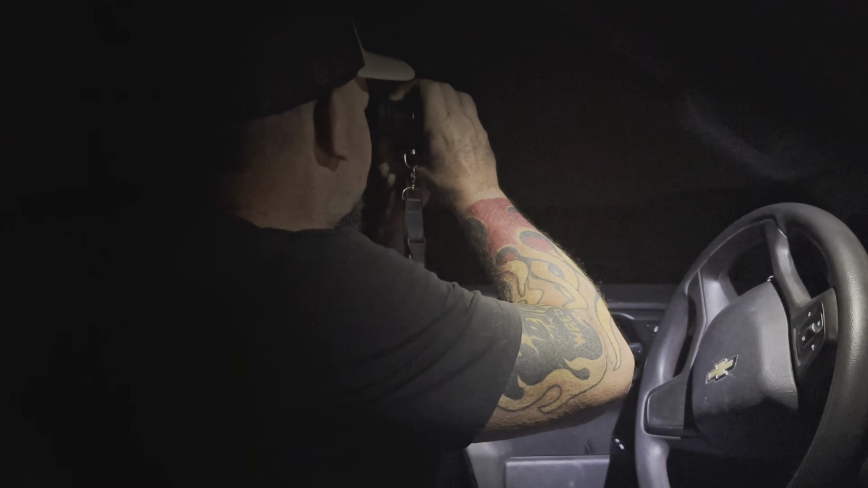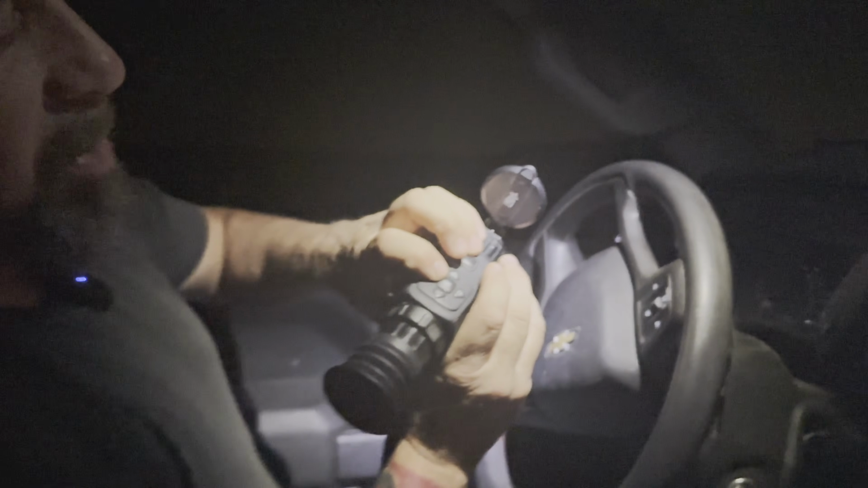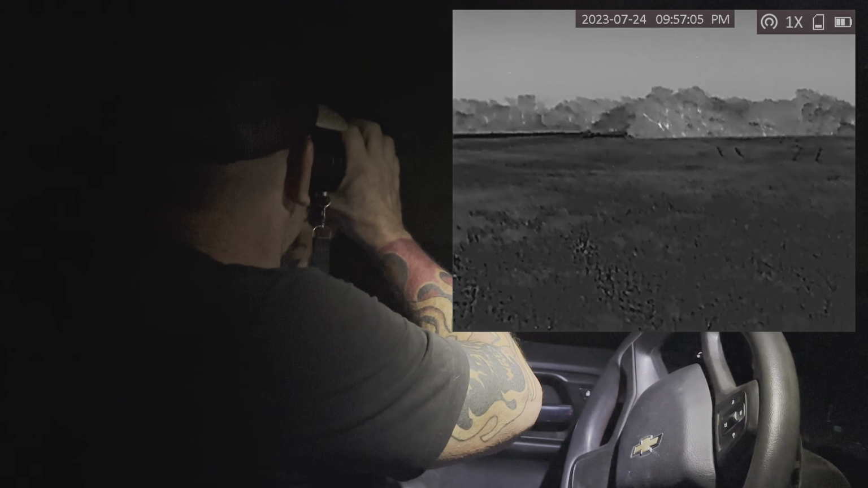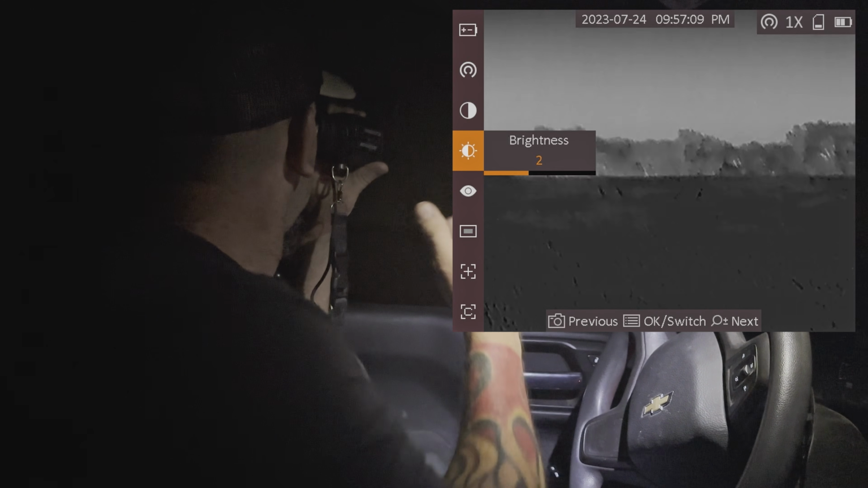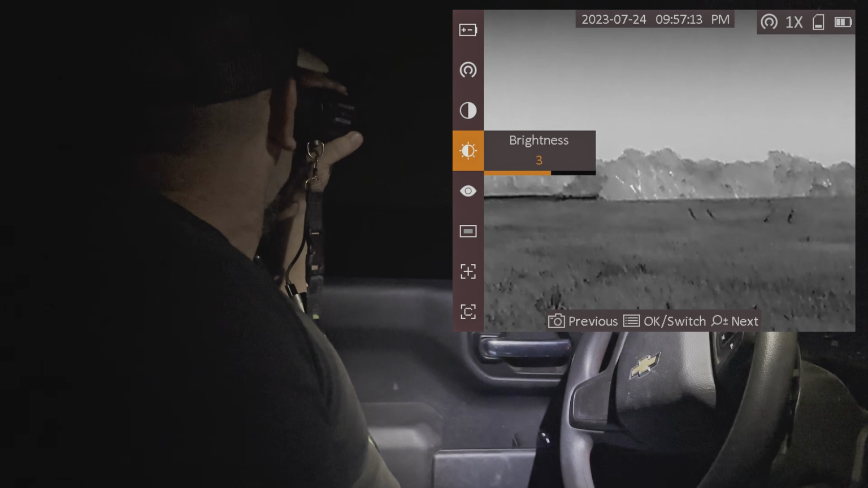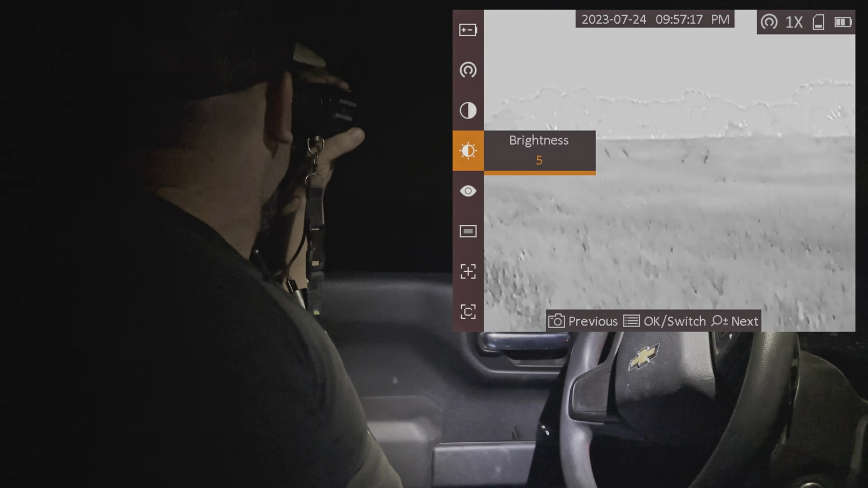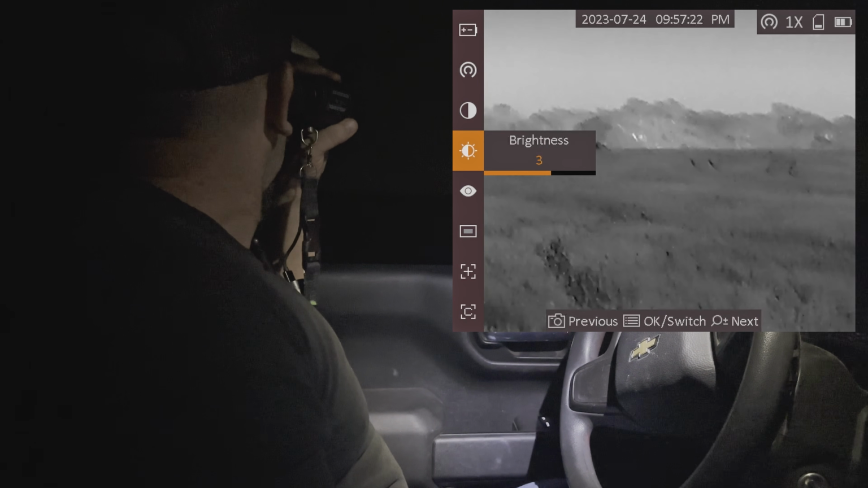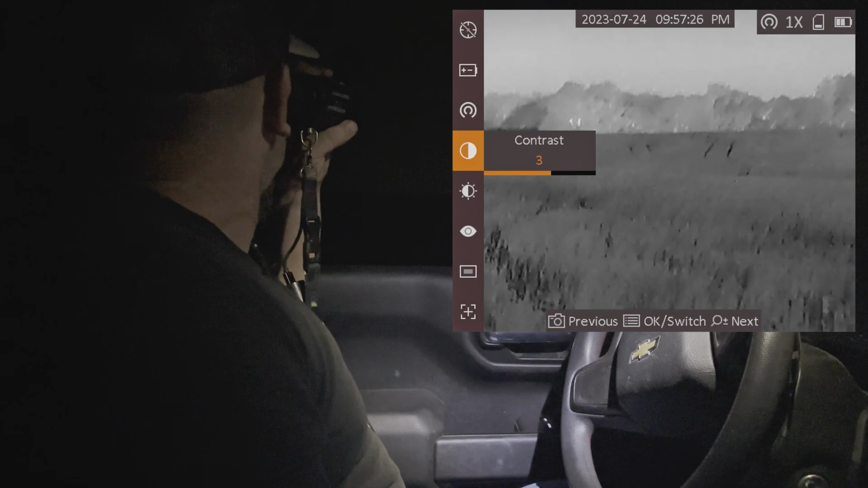So anyways, what I'm gonna do right now, guys, is I'm gonna push this center menu button right here. So I'm gonna push that and I'm gonna hold that for about 5 seconds. And then you're going to see my menu pop up on the side. Okay, so here's my menu right here. So not only can you change your brightness, and I'm just clicking that center menu button because that's the mode I'm on. That's the actual part I'm on. So I can click that and go through and change my brightnesses. All right, now I'm going to use my 4 outer buttons to navigate through. Here's my contrast.